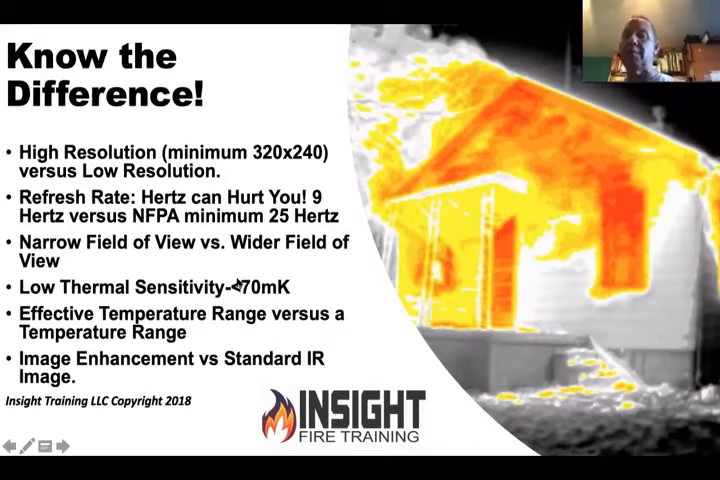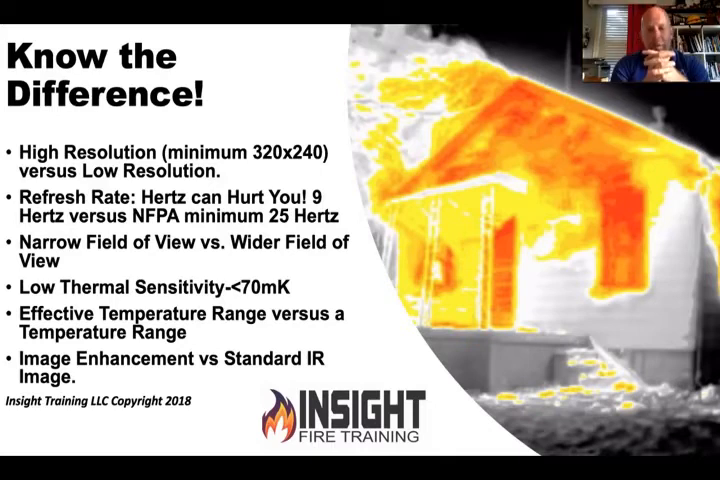You have to be able to find the people. If you can't differentiate what's a person and what's an object. Exactly. Thank you. The point of thermal sensitivity is to be able to differentiate between objects of similar temperature. So in a fire, a 98.6 degree victim laying next to a 100 degree pile of clothes is important when you're doing your primary search. It's supposed to be quick, hasty, get to the point.